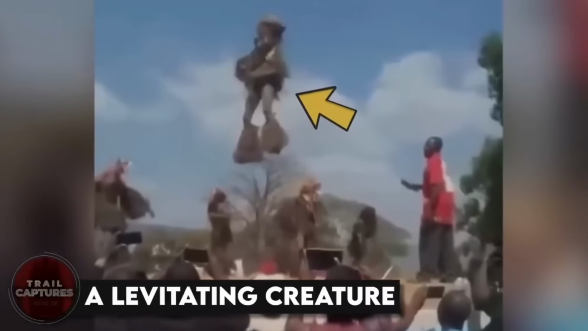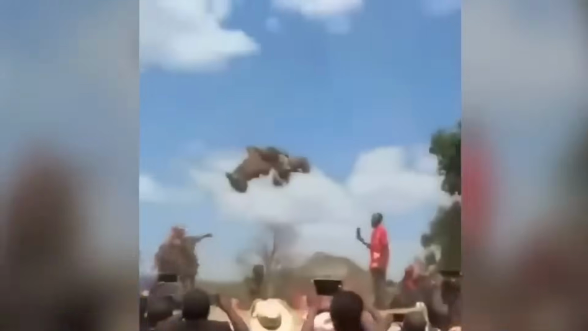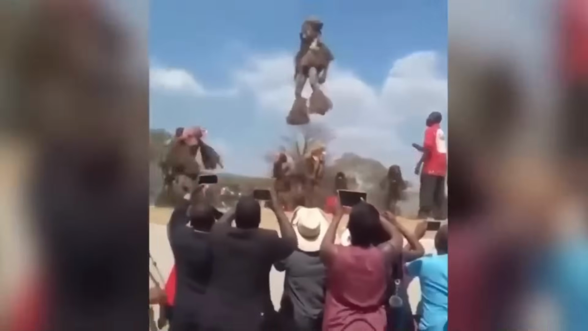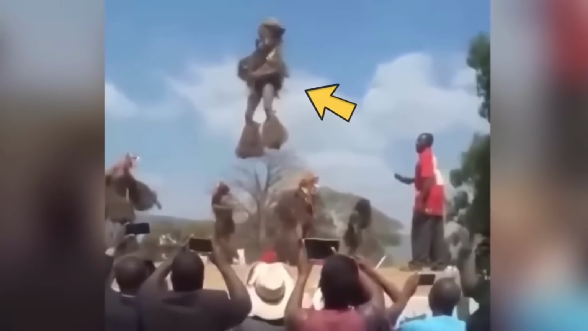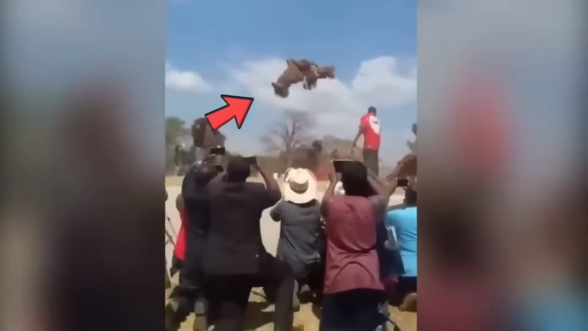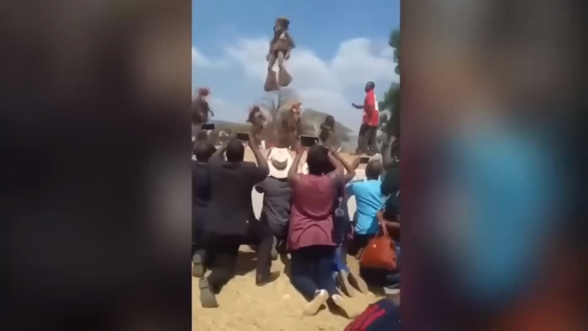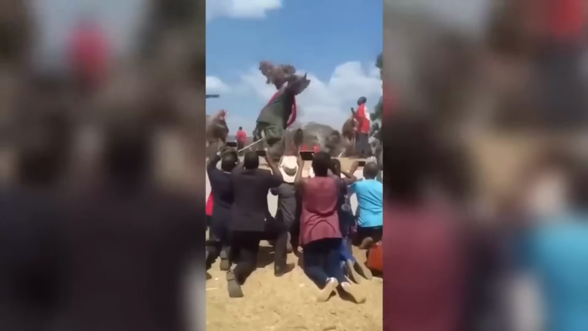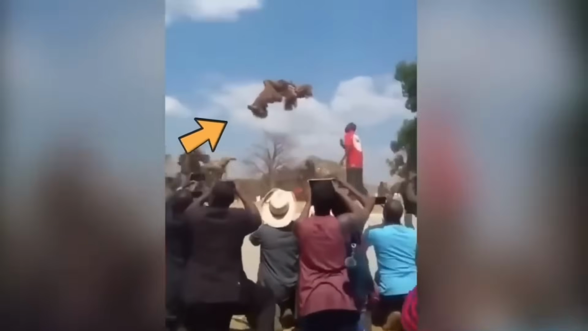A levitating creature. Whether it was an extraterrestrial being or simply an optical illusion, this video is fascinating to watch. A large group of individuals gathered to witness this bizarre creature, which appeared to be levitating in midair while wearing wings on its arms and feet. Although it resembled a mermaid or an alien, it actually looked more like a boy. However, the reality behind the levitation was not as mysterious as it seemed. In fact, it was just a simple trick involving thin strings that helped the individual hover in the air.